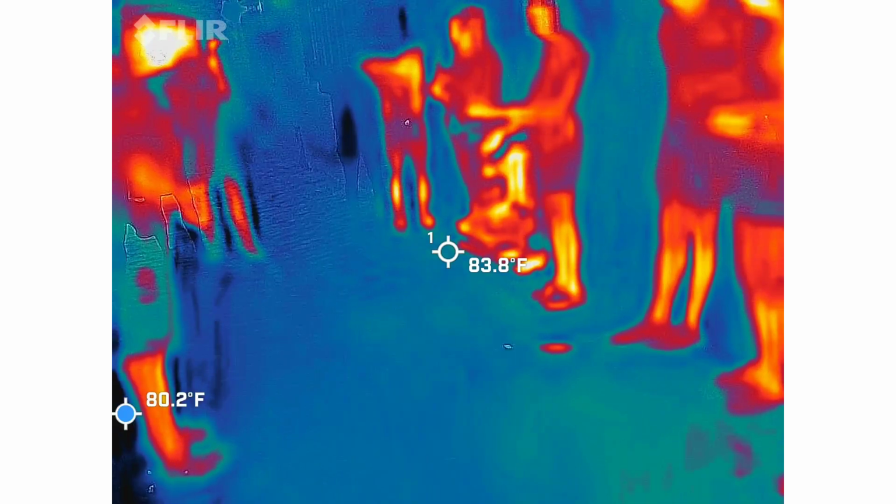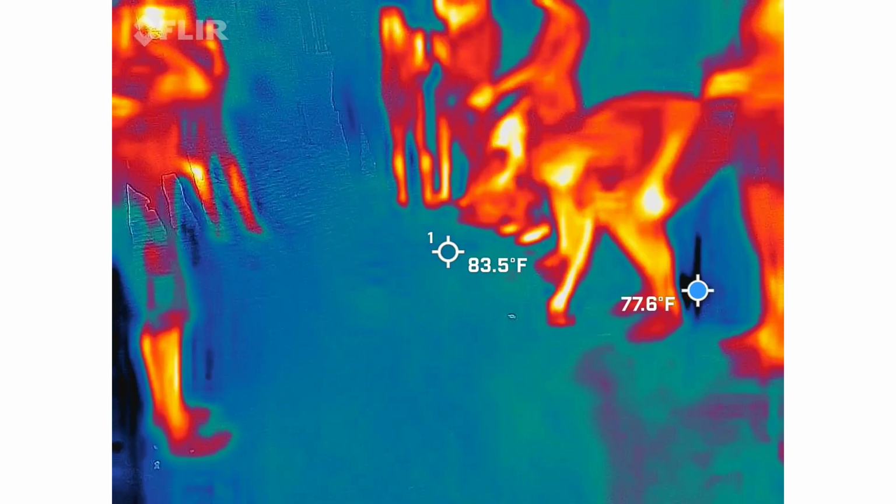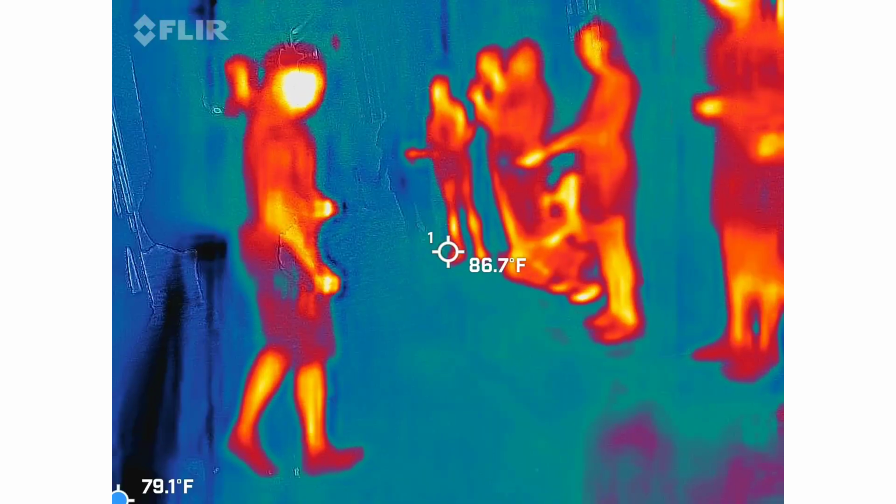What's the highest number you've seen it go to? 2.2. Okay, I'm going to pick it up. Probably not going to get anything higher than that. Look at you switching it up. Look, people love it. She's like, green is getting boring. I'm going to go to red.